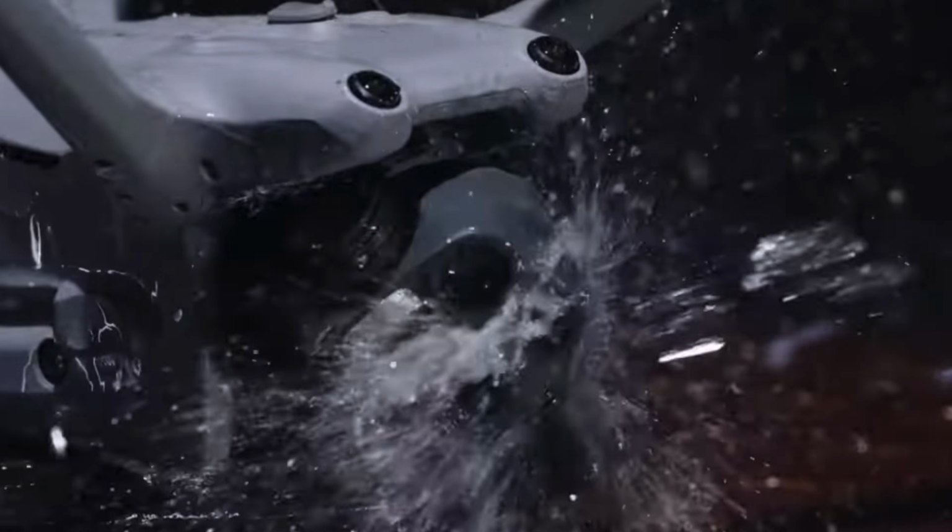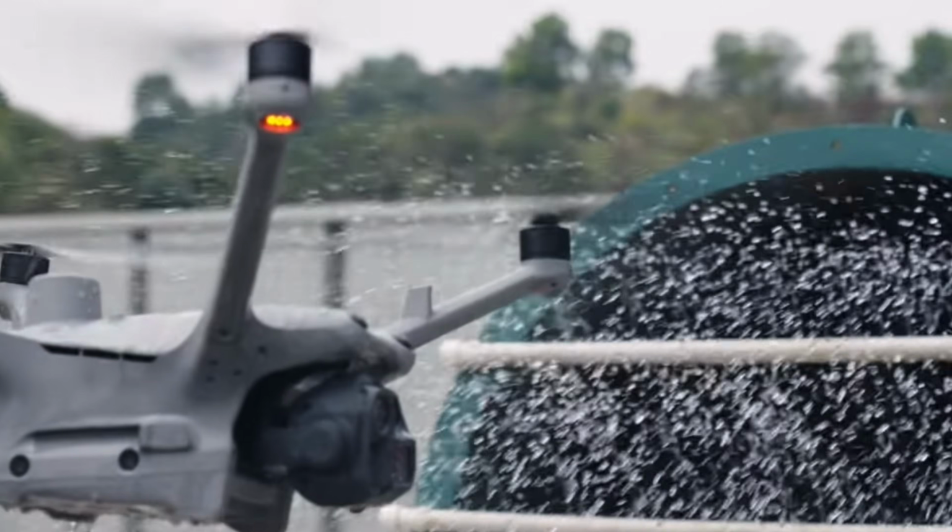The other big difference is that the Matrice 4TD is IP55 rated. It is weatherproof, so you can fly it in rain, you can fly it in snow. As long as you dry it off when you're done and you make sure all the ports are closed, you're going to be able to fly this in all sorts of different weather. Whereas the Matrice 4T is not weatherproof. You do not want to fly it in precipitation. So just know that going in. If weatherproof is really important for you, you want to be looking towards the Matrice 4TD or the Matrice 30T.